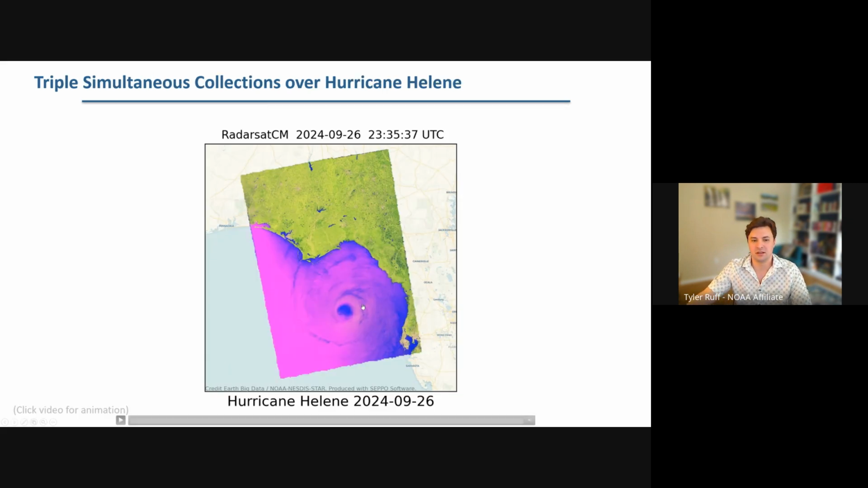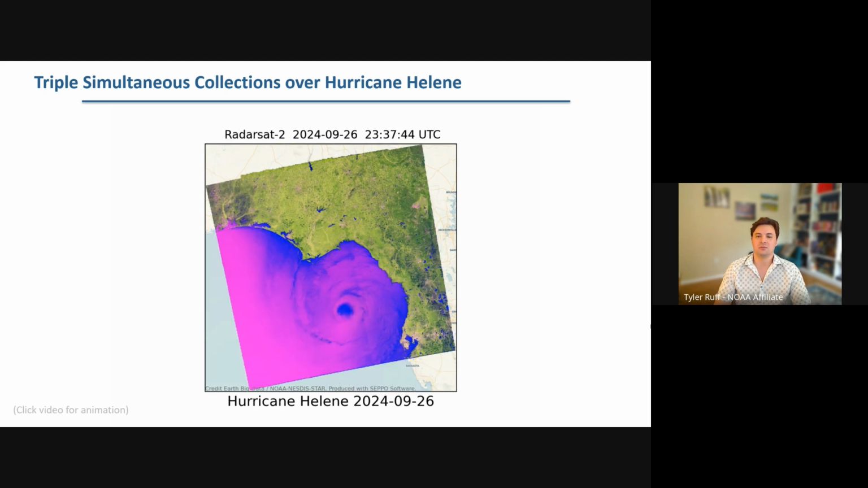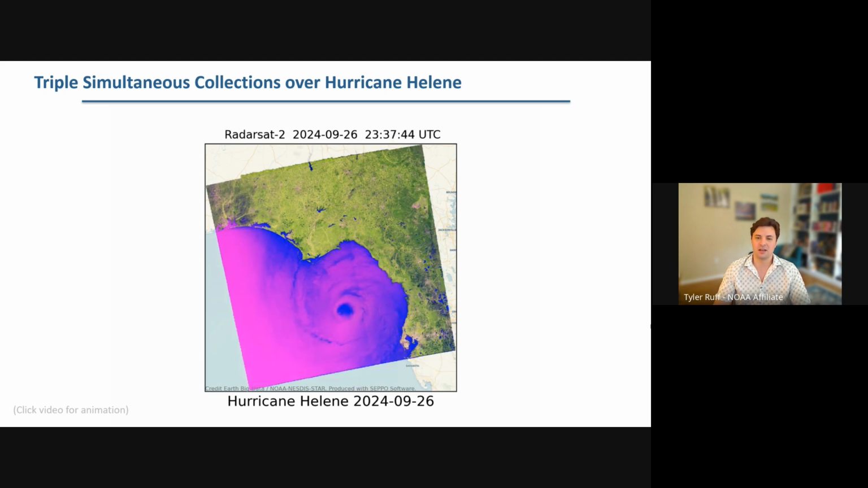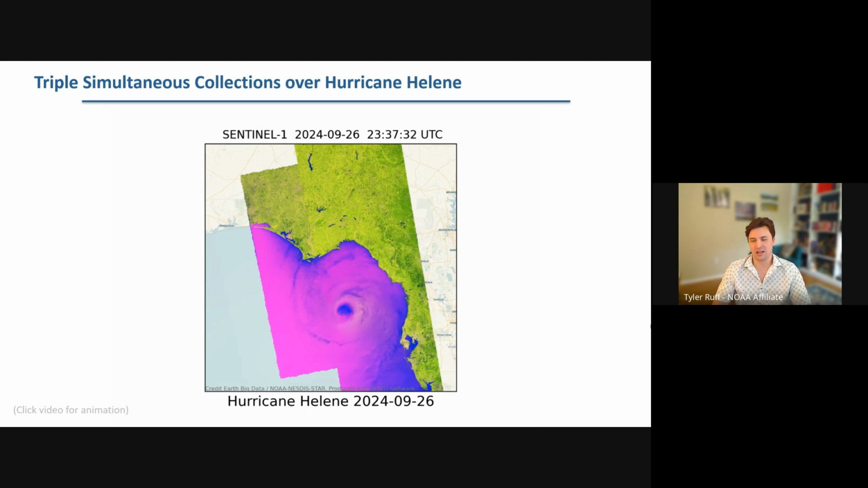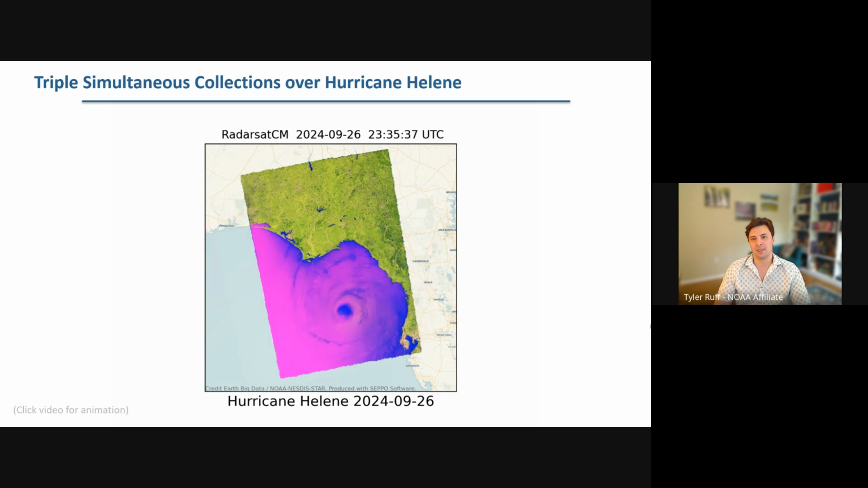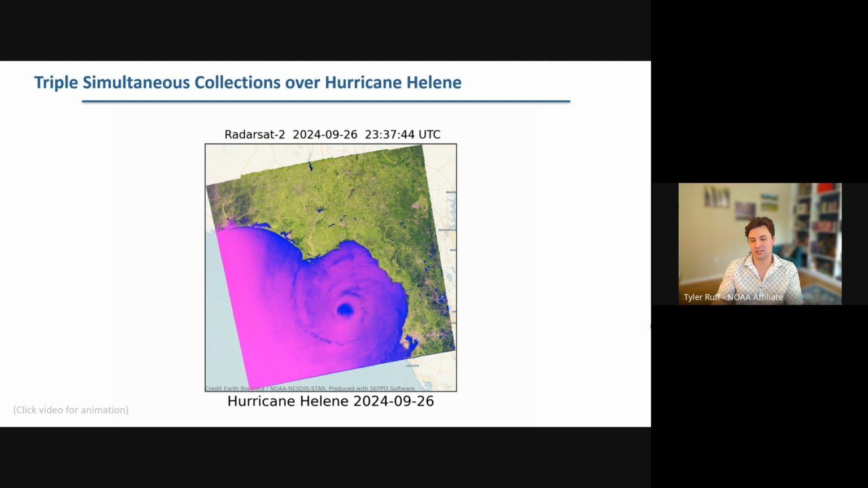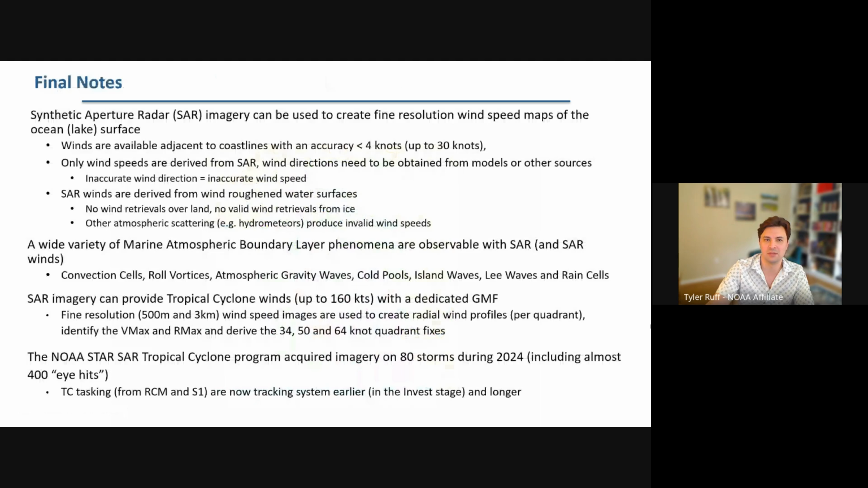So here's just some really cool animation I wanted to show of a triple collection over Hurricane Helene. So 3 of our SARs collected this storm over the course of just 2 minutes, which shows the actual rotation of the storm and the wind fields in the Gulf, which I don't think has ever been seen before, not on such a wide scale at least. Again, it just shows how many SARs we have, and these overlapping collections are so useful for validating our wind algorithms between all the sensors, because they're all calibrated differently. So I thought that was just such a cool image there.